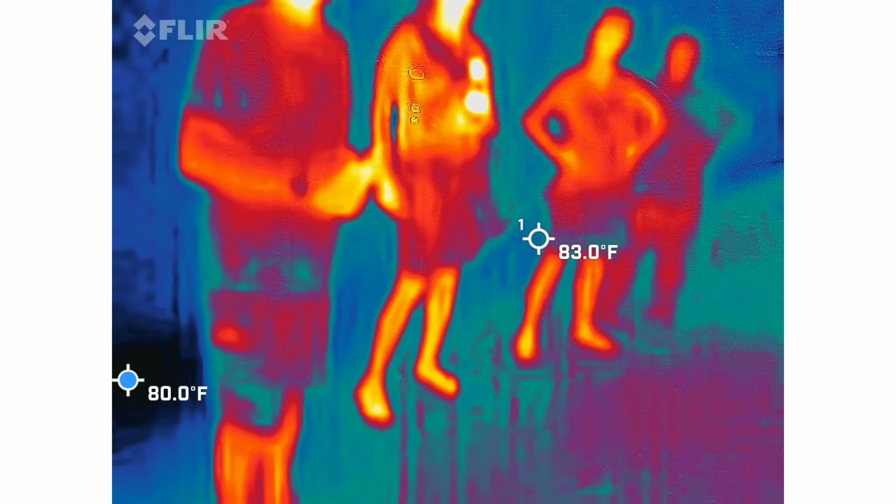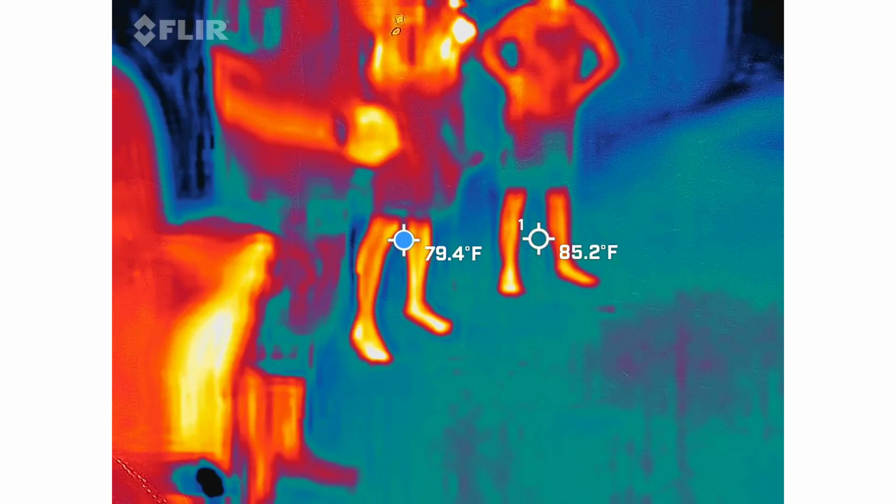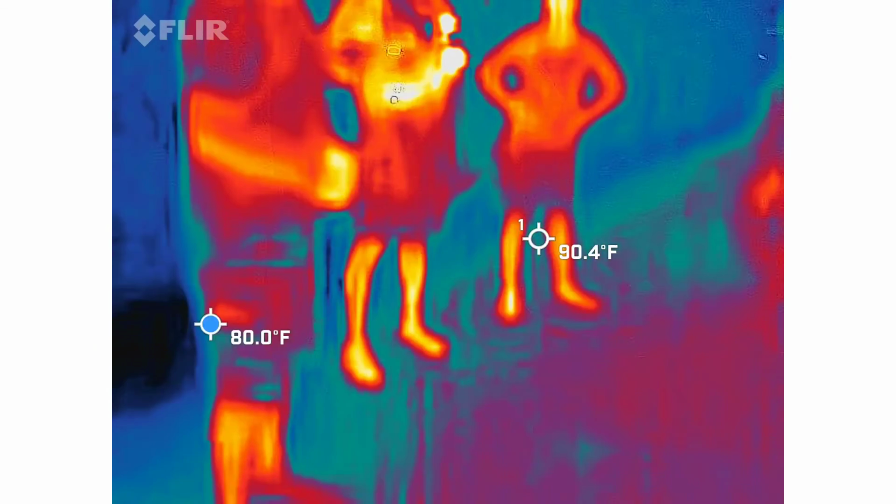So, to answer your question, yes, I have seen people pass out, and it was a much, much cooler night back in September than we are dealing with right now. So again, nobody was overdressed. There was no explanation for it other than who the two of them were. So, take it for what it's worth.